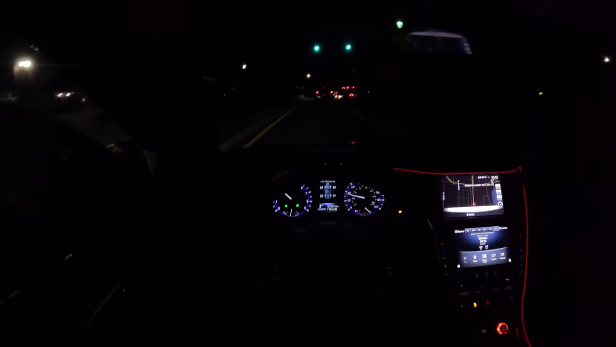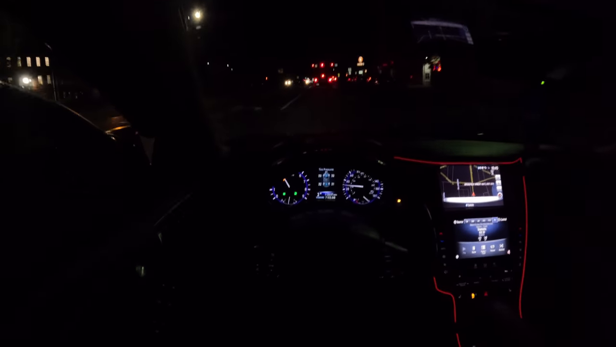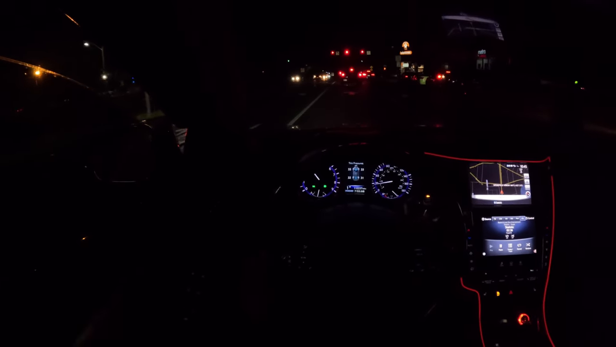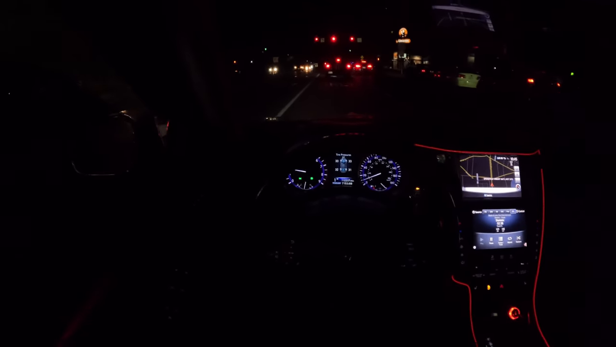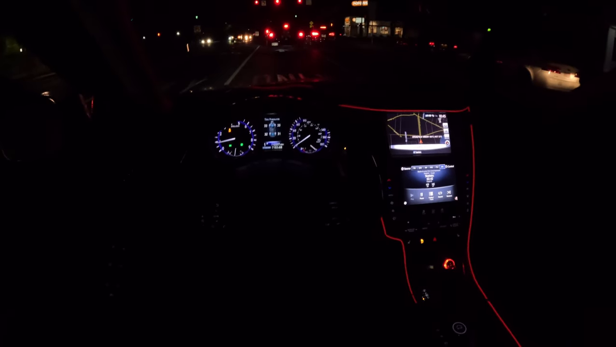See, and the potholes. Nah, I'm just chilling tonight, just taking a little drive out there. So how y'all been? Look at the little red lights.